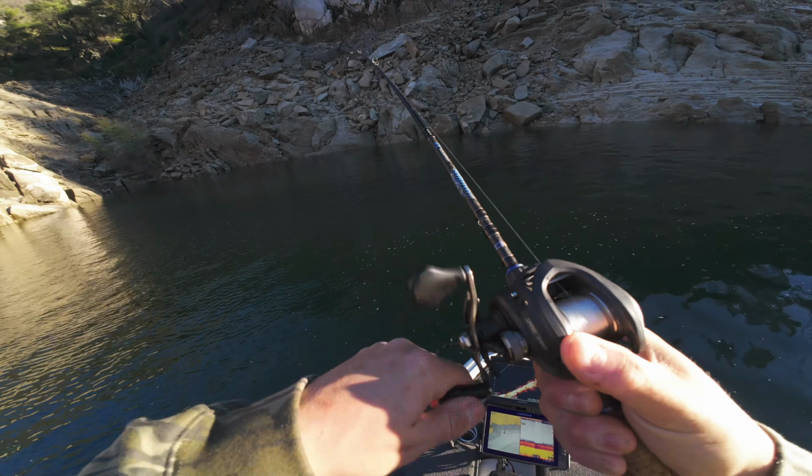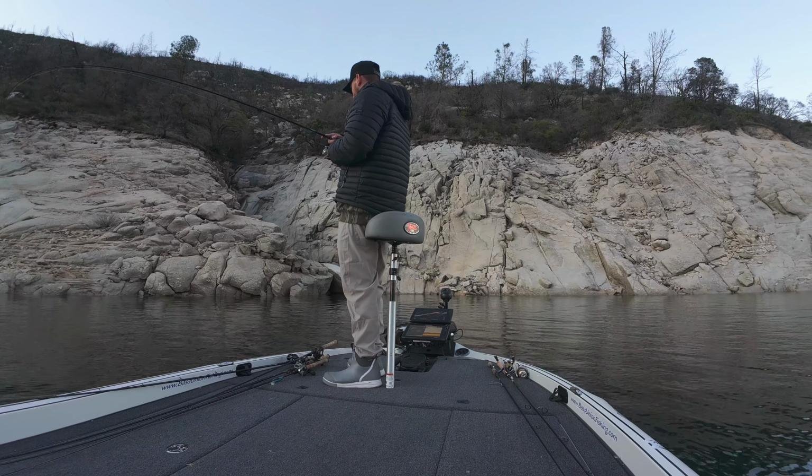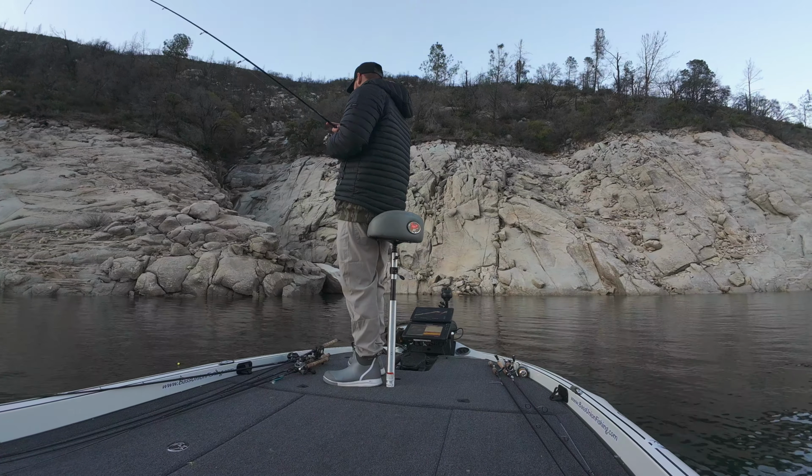All right, let's try another spot. Let's keep going. I'm gonna shoot across. Got a little incoming water over here. Let's try this side. There's one. Always hard to tell if it's a good one or not. Yeah, he ain't that big.